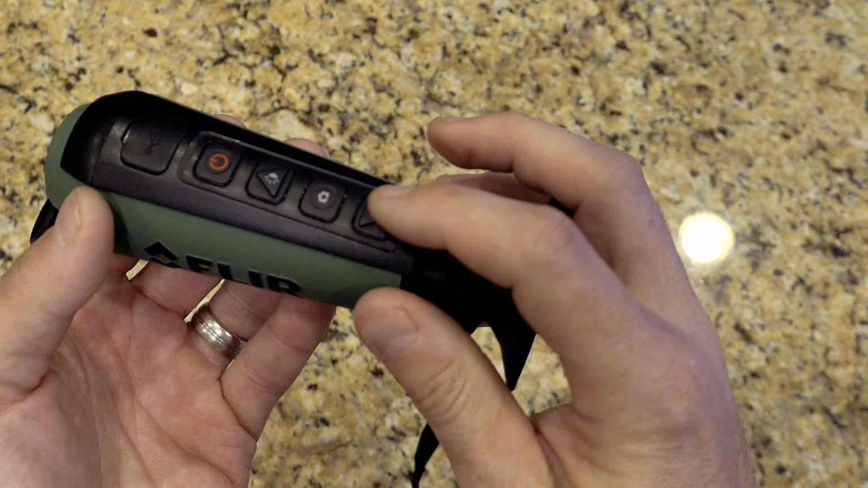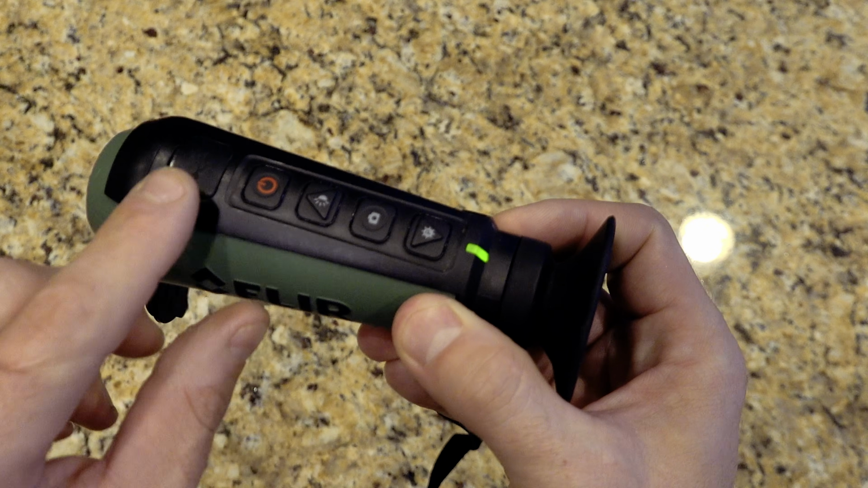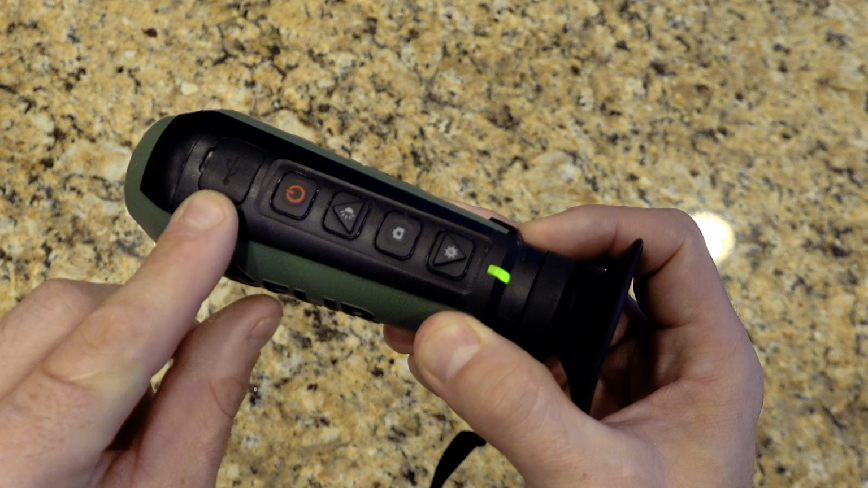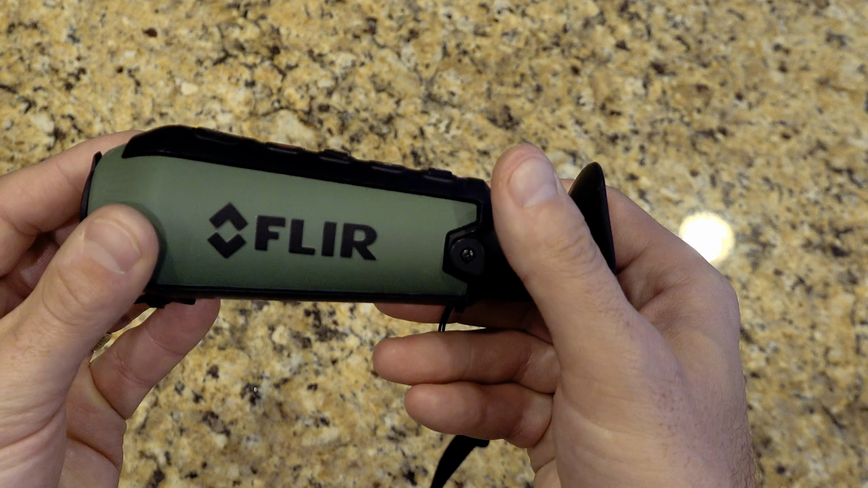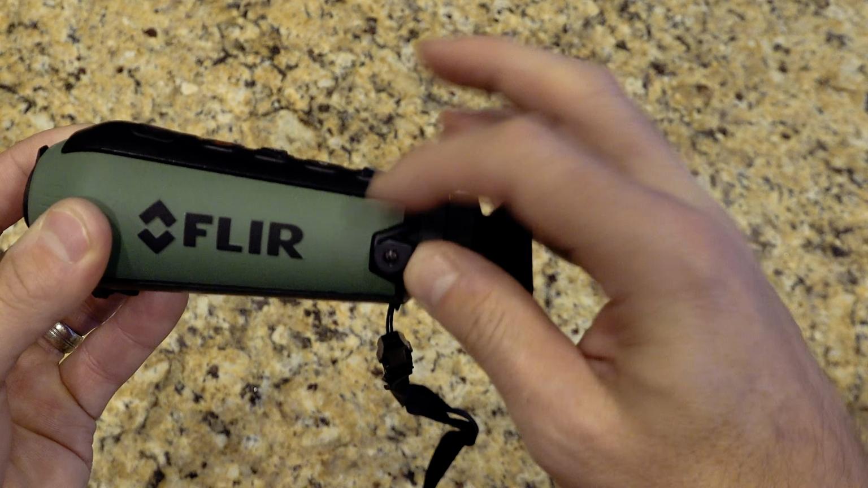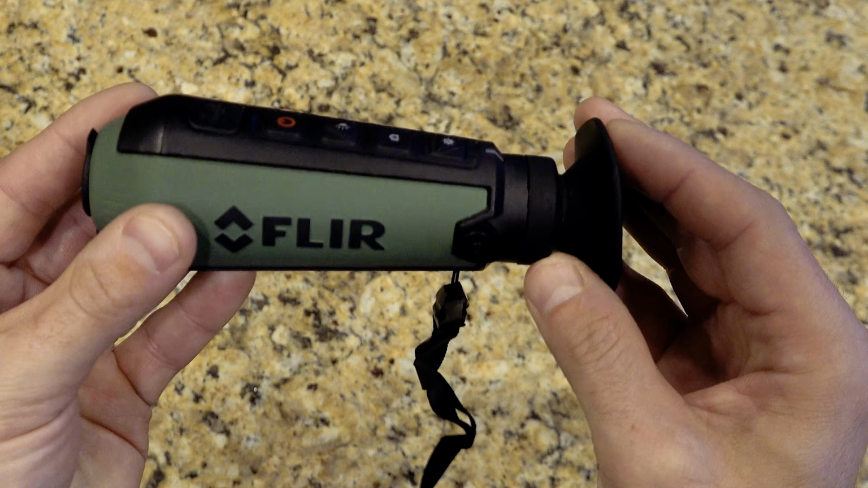The bottom or the down arrow will cycle through one of 9 different color palettes for any different application, depending on ambient temperatures or whatever you need. USB connection for uploading data or charging is underneath this rubber cap to keep it water resistant. And the long press on that power button shuts the whole thing off. You can adjust the sharpness of the image that you're getting when you look through the eyepiece using this little knob at the back. Now I'll walk you through the navigation of the menu once you're into that menu screen with a short press of the power button with the unit powered on.